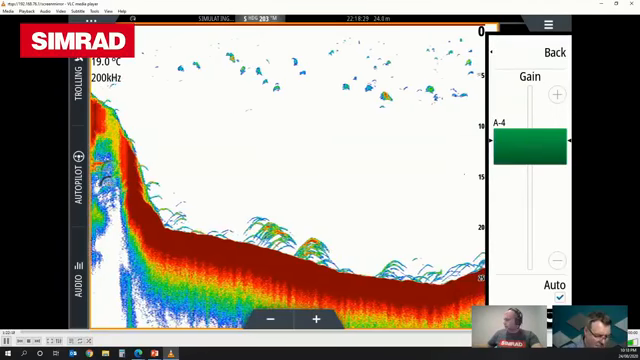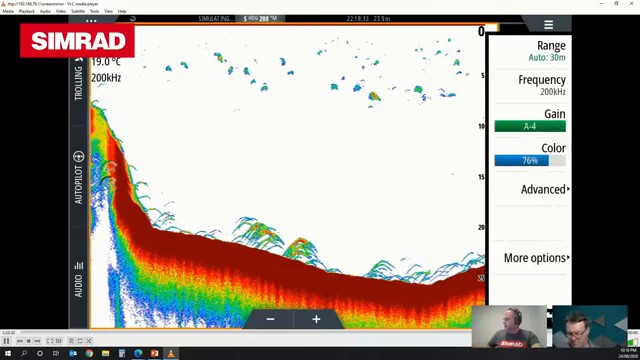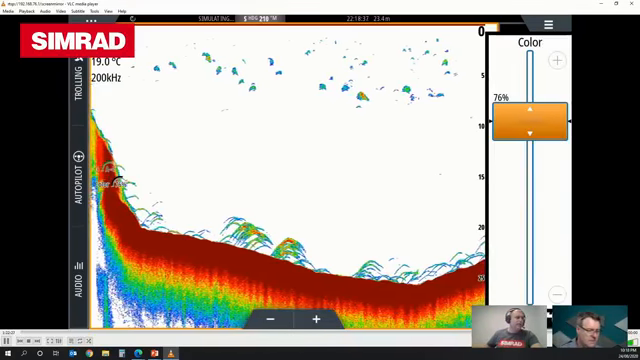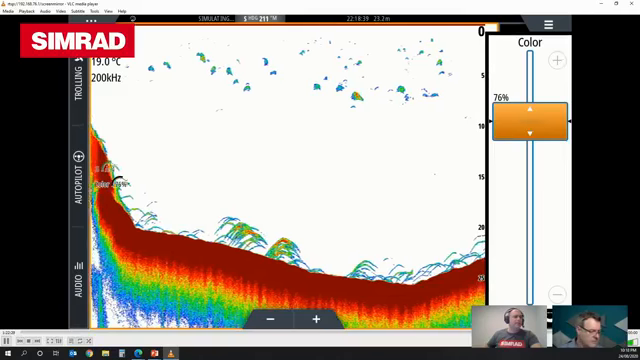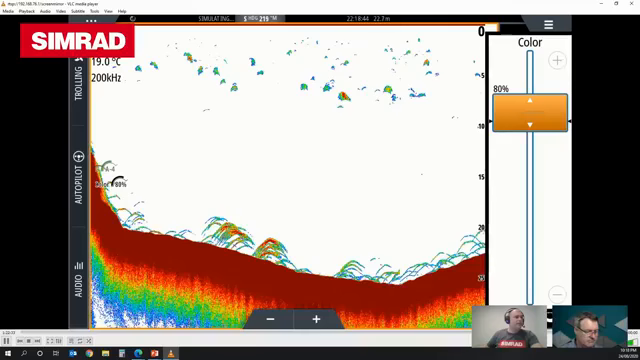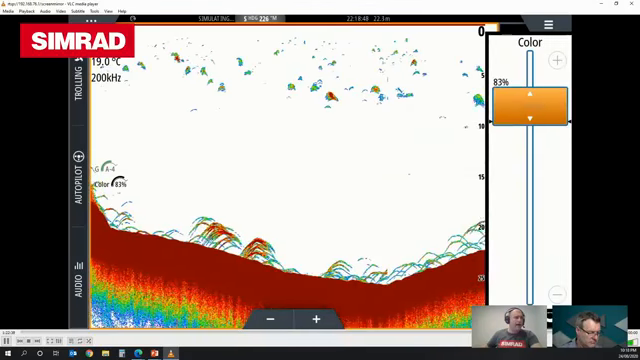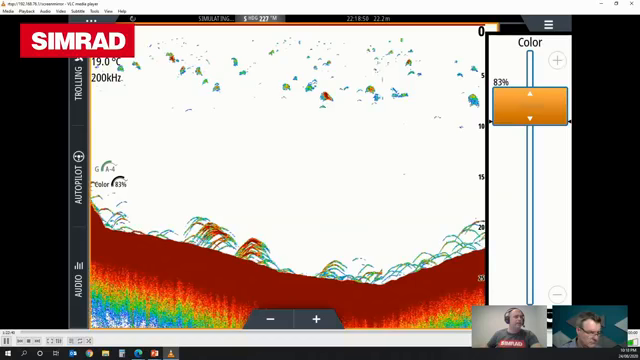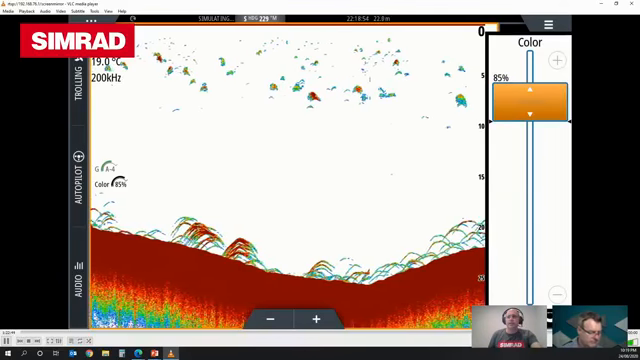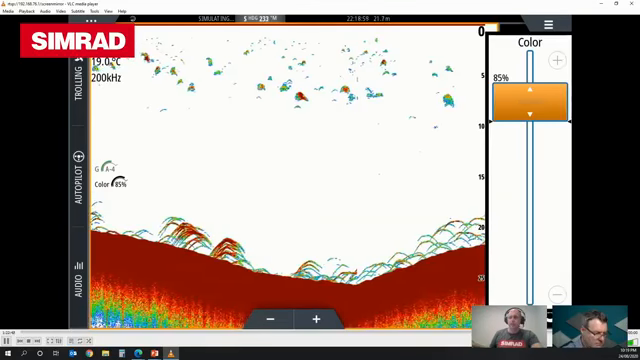If I press down on our rotary control, what I can do is bring up our color marker as well. And you can see at the moment, like I said before, 76 is our kind of default. But as I start to increase that, you'll see those targets on screen start to deepen up in the reds, or showing as a harder or more dense target. And so again, it just helps you with getting that really contrasting view where you can see the targets and make them really pop or stand out on screen.